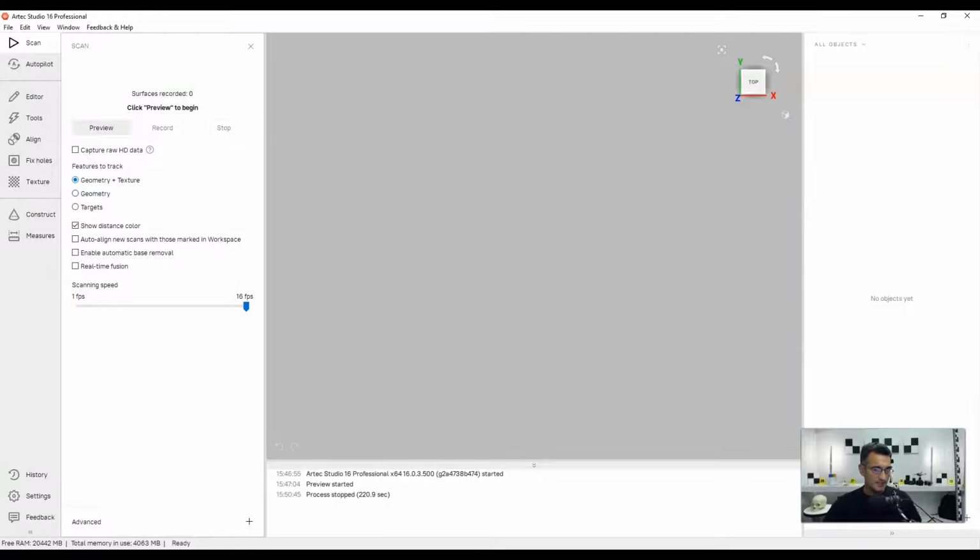Now that's just going to be able to collect the raw data, but if you wanted to, for example, here it says real-time fusion. If I clicked on that, I would actually be creating the mesh as I'm scanning. So it does it on the fly, but it's often recommended that you don't do that, okay? Unless you've got some good horsepower on your machine, and even then you will take a hit in accuracy if you do real-time fusion. Some other things here like auto align new scans, enable automatic base removal. I'm not going to bother with these right now. Just leave the defaults up here.